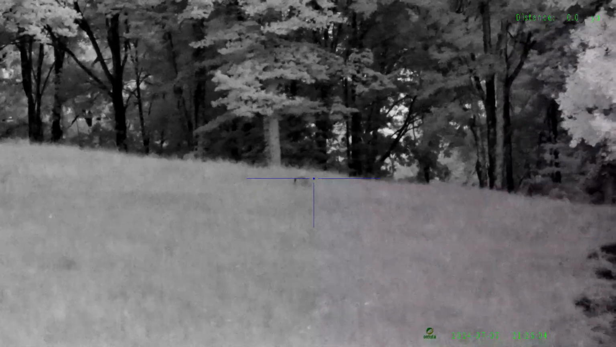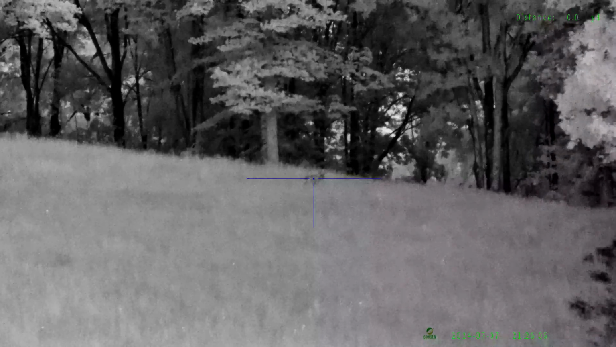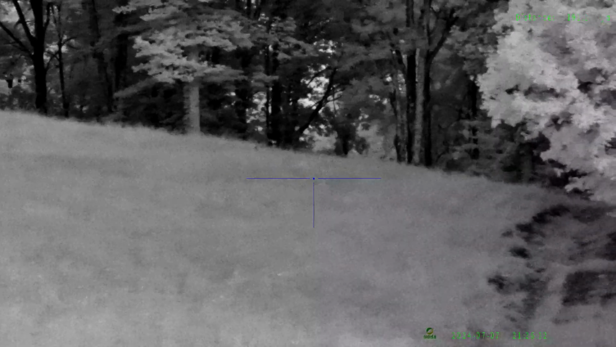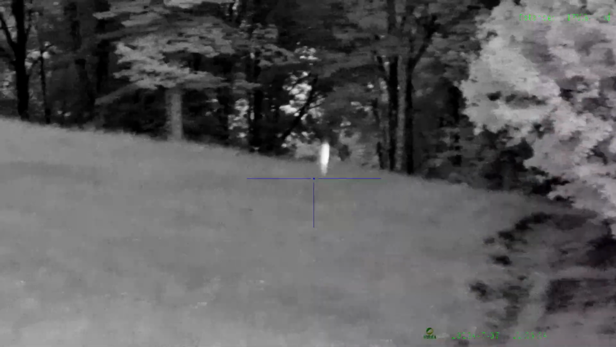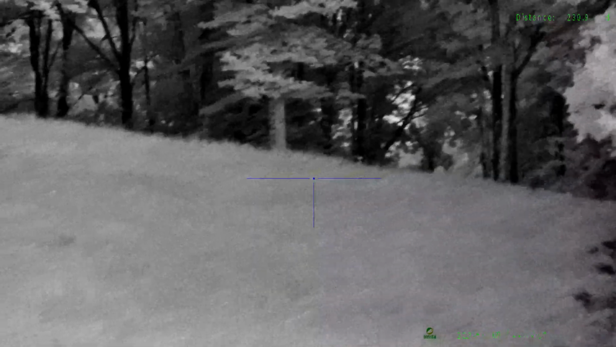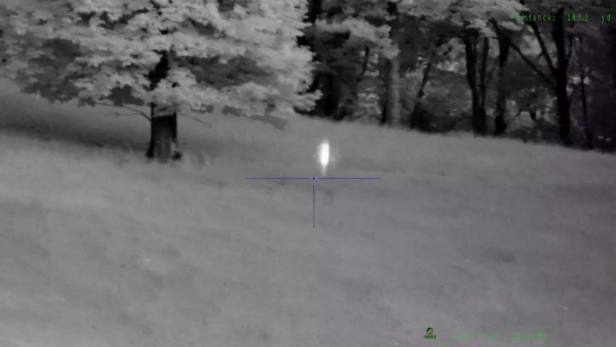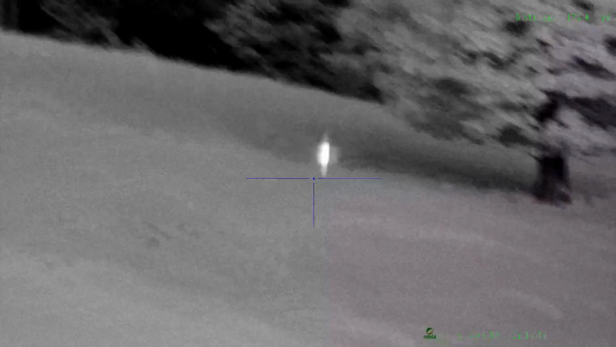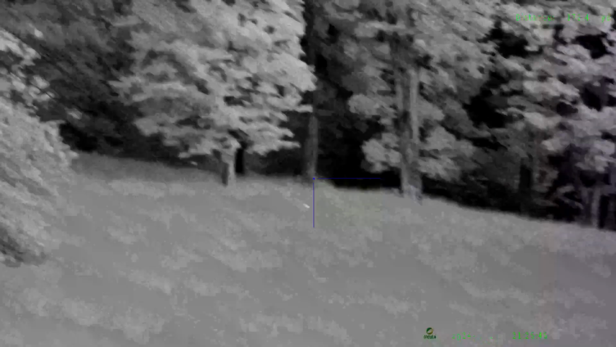There we go. It's focusing back in a little bit now. So it actually is already in focus before you zoom in, and the deer went on over the hill there now. But we were easily picking that deer up at 175, 200 yards. And of course you lose clarity as you zoom.